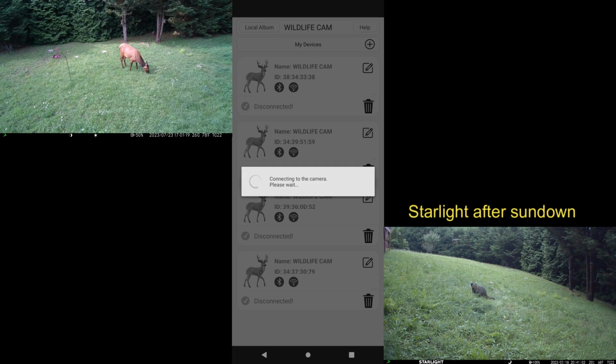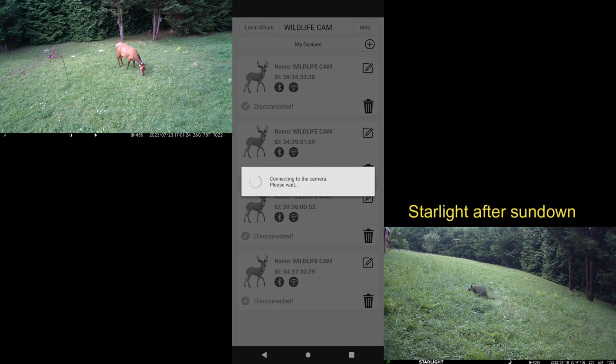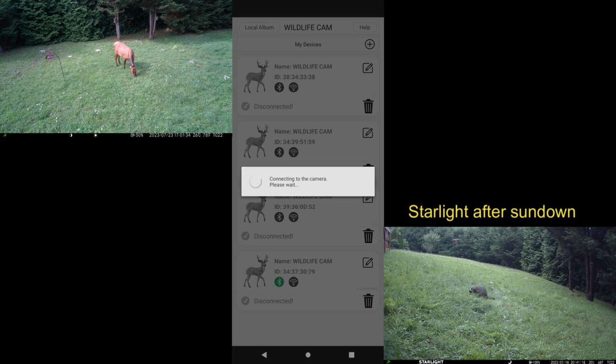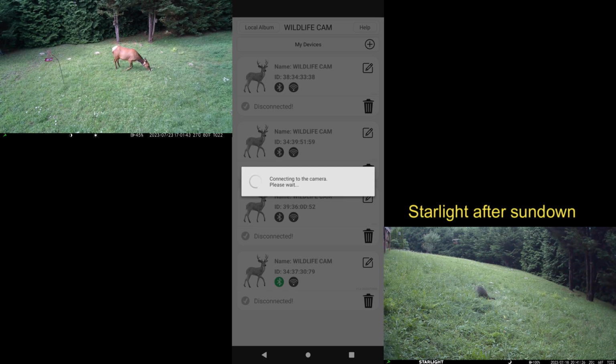So the Bluetooth, which is always on in the TC22, is woken up by the phone app, and then the Bluetooth wakes up the Wi-Fi, and then it connects, and then you have the connection to your camera. And now it's not an internet IP, as if you've been watching my reviews you know. You just have a Wi-Fi connection between your phone app and the camera. I'm sitting up on the deck, and the camera is about 35 feet away.